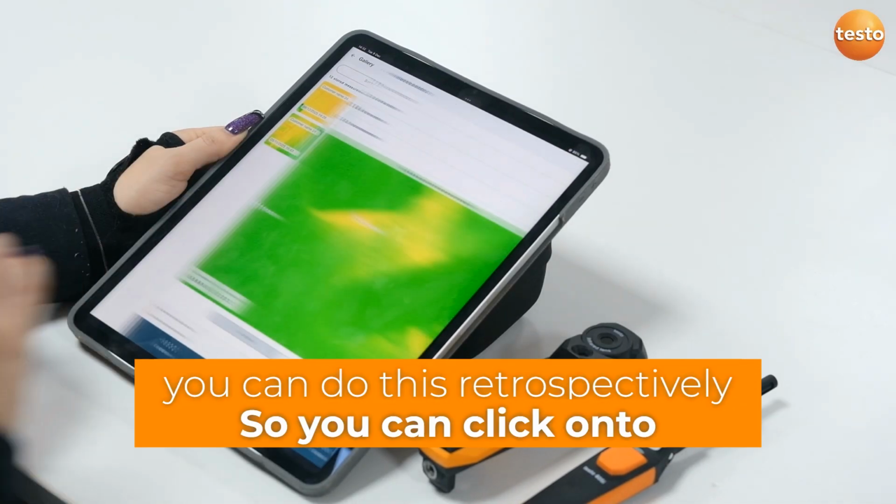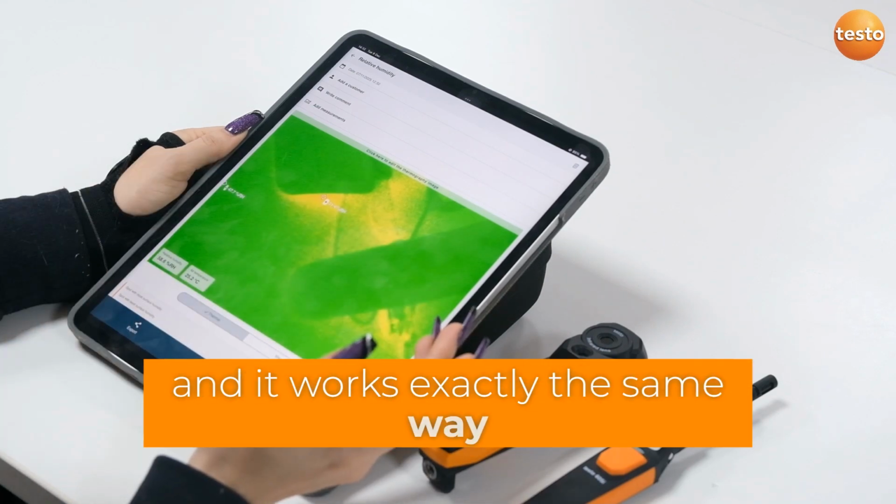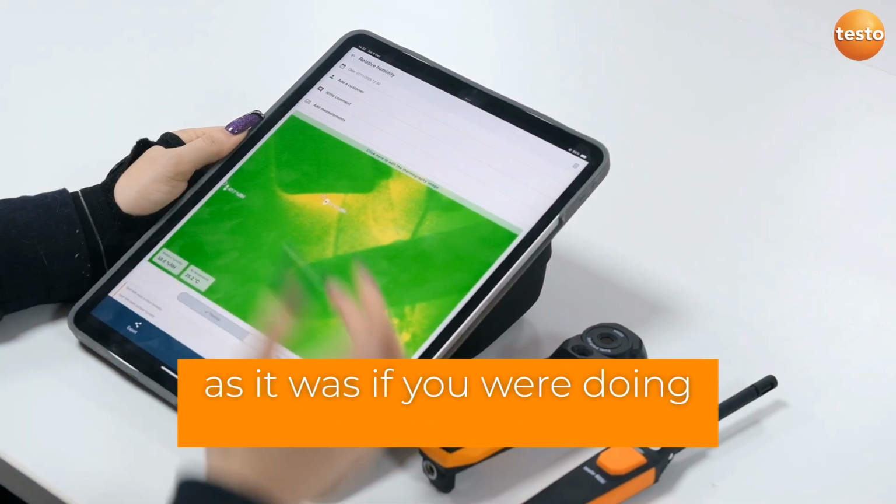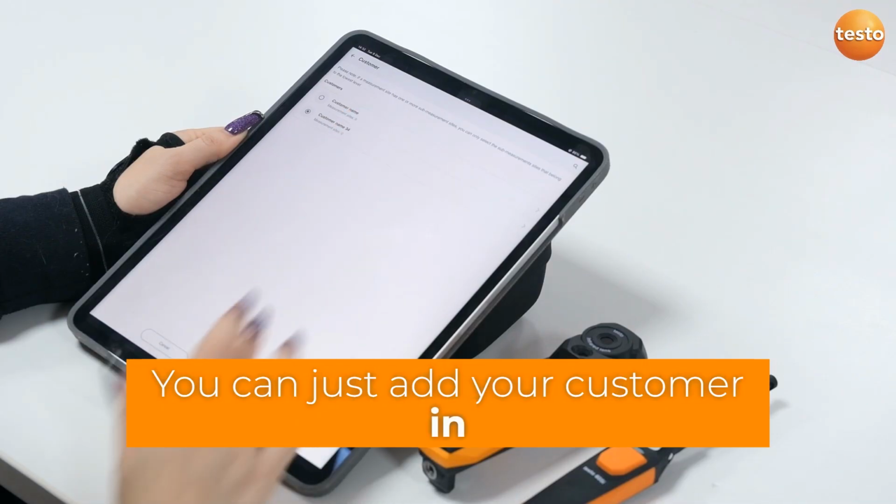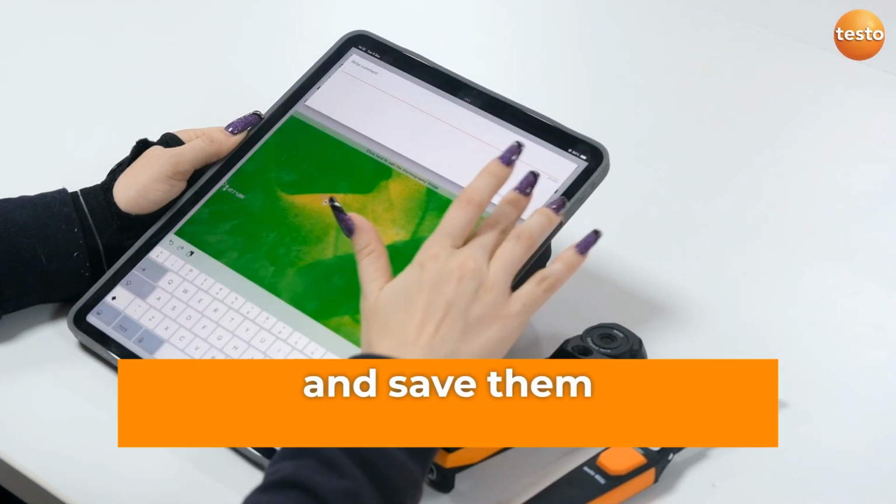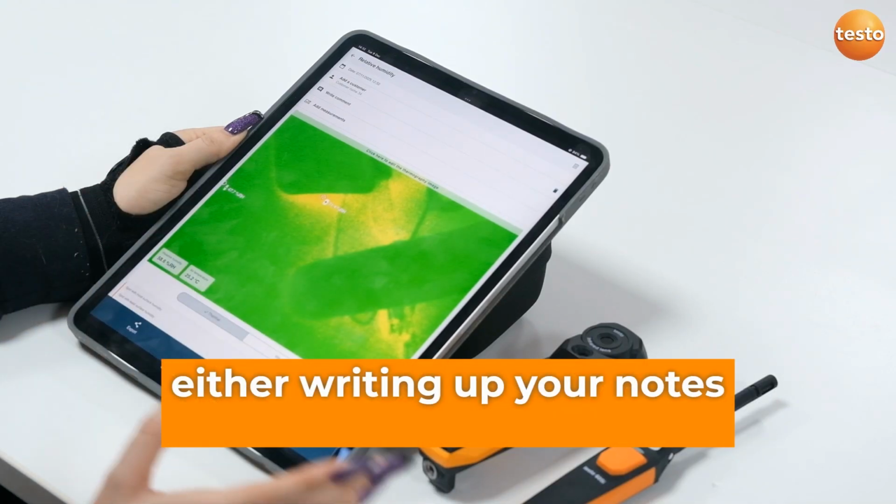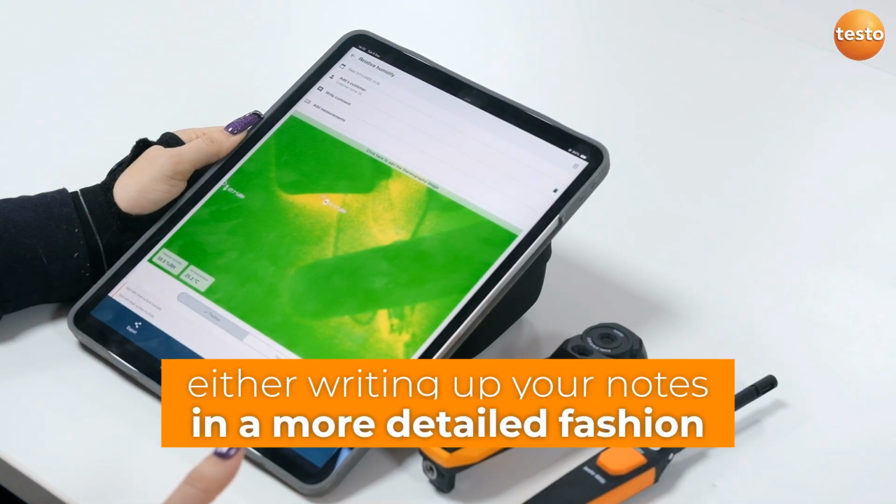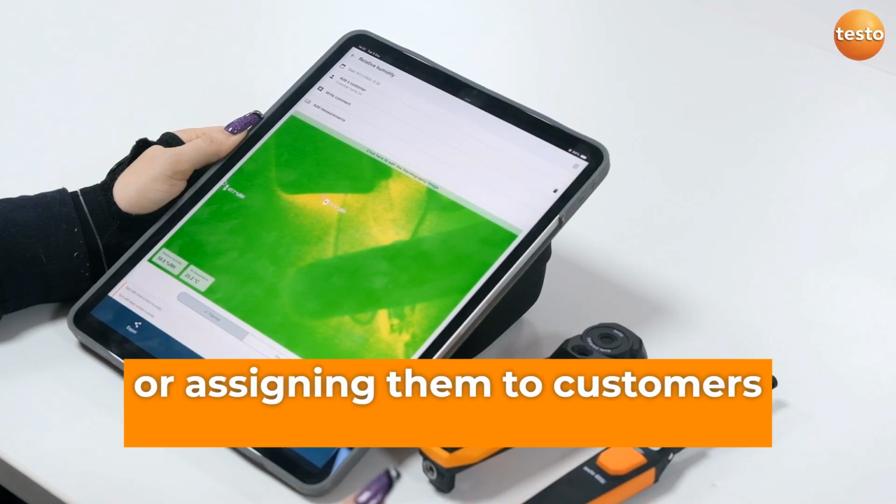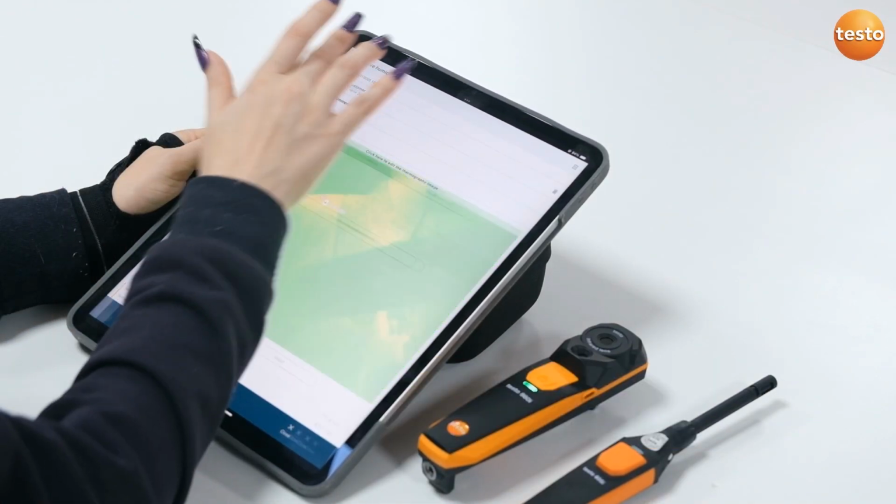So you can click onto the image that you want, and it works exactly the same way as if you were doing it at the time. You can just add your customer in, and then you can write your comments as well and save them. And that means when you come to generate the report after you've finished either writing up your notes in a more detailed fashion or assigning them to customers if you've forgotten, everything will be pulled through and ready for you.